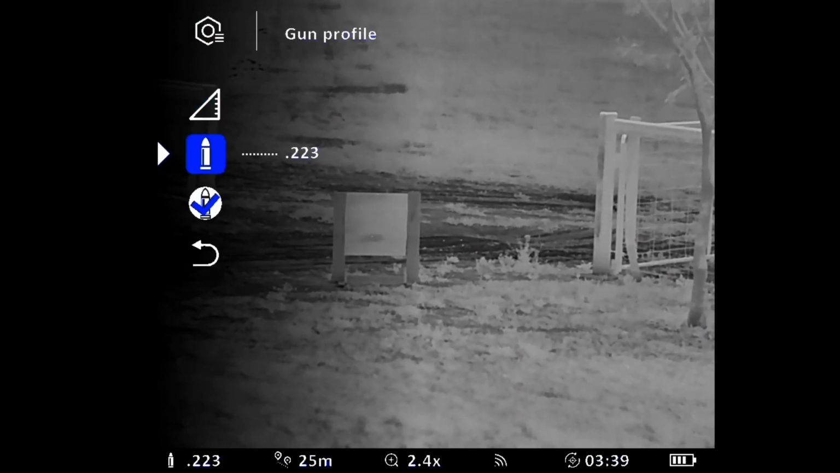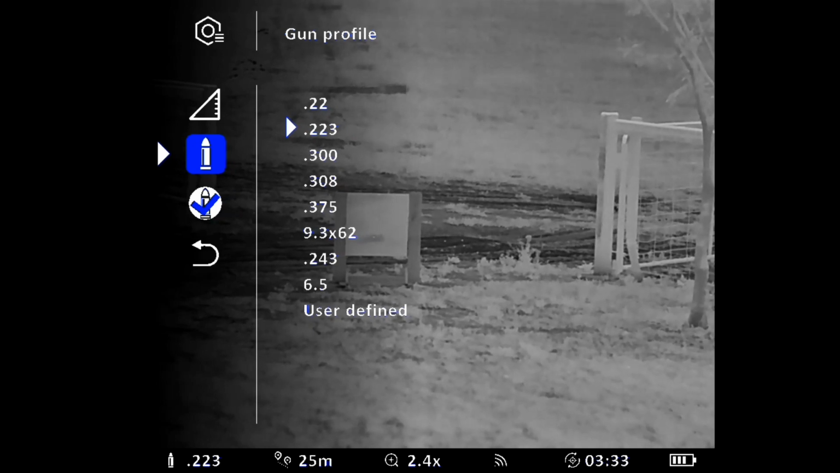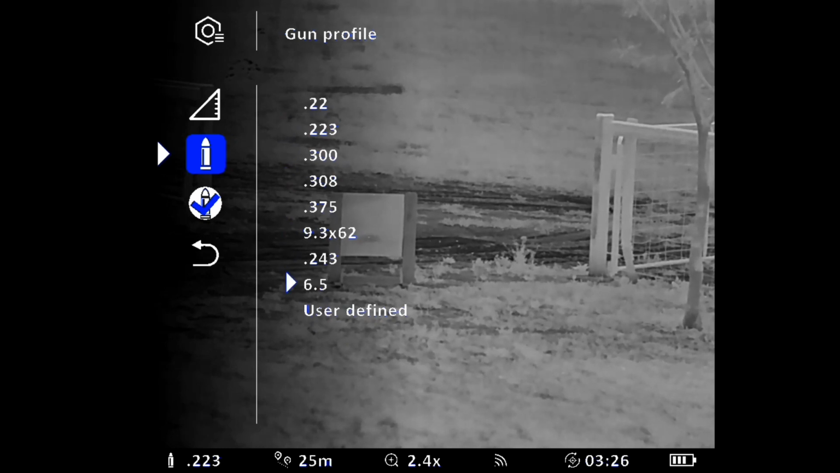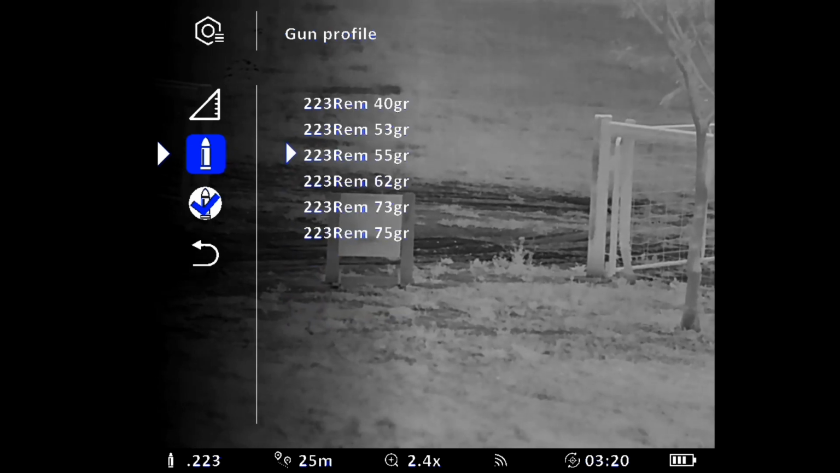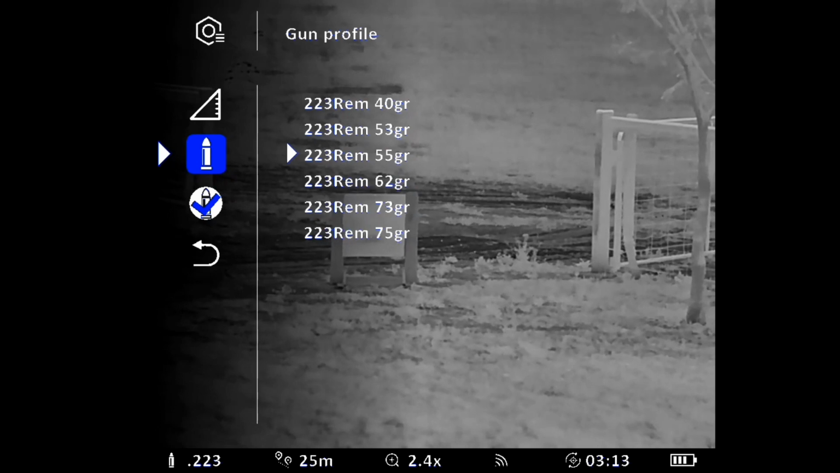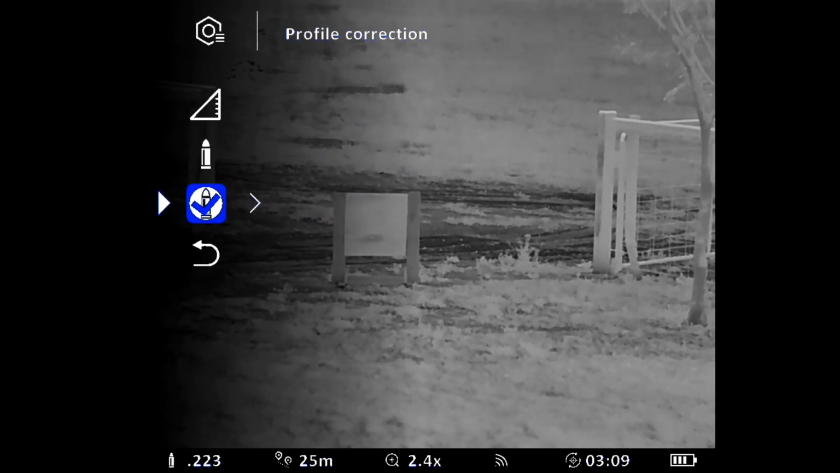So you have to have that set fairly accurately, and you can change your calibre. I've got it on the 223, but you've got from 22, all these different calibres, or you can have your own custom one. I'll leave it on the 223, then you can change your bullet weights. It's got preset weights in there, but I'm using 55 grain, so I'll leave it on that.